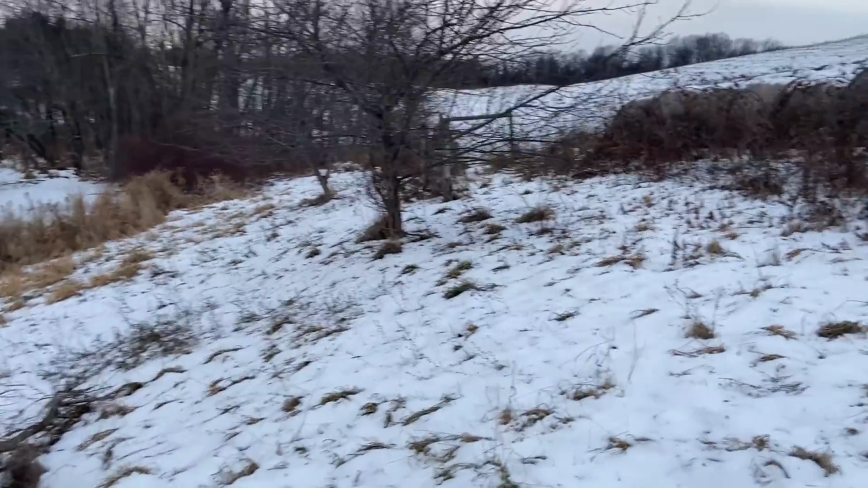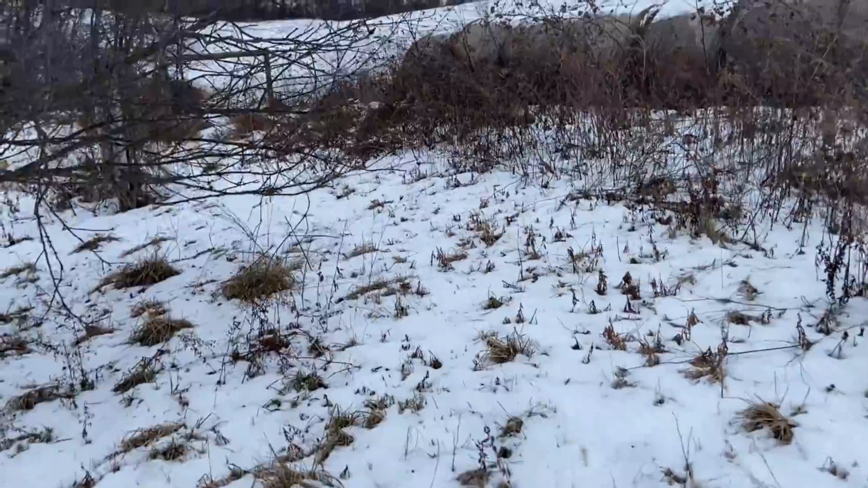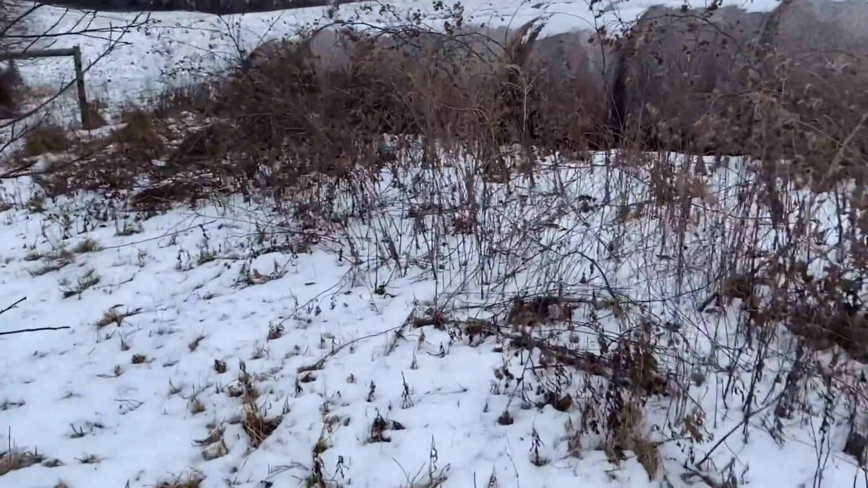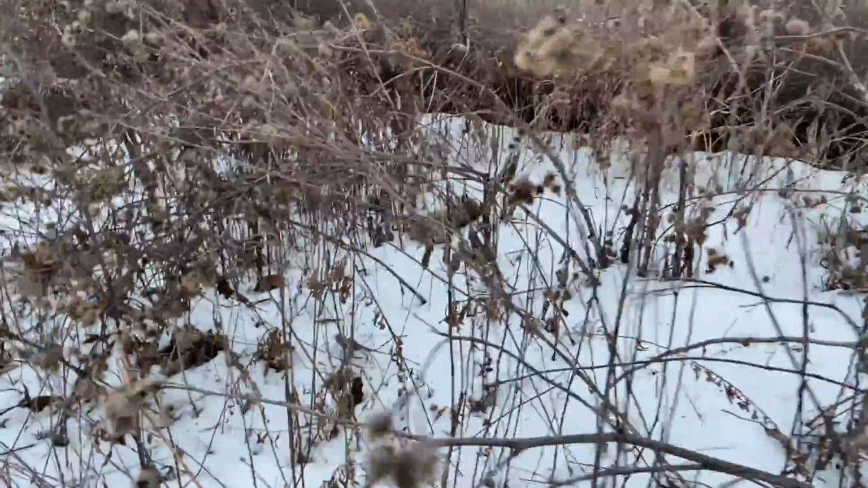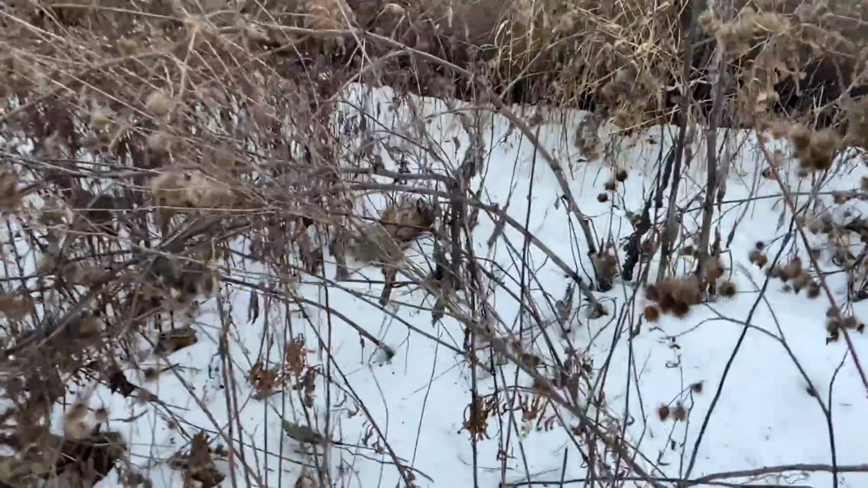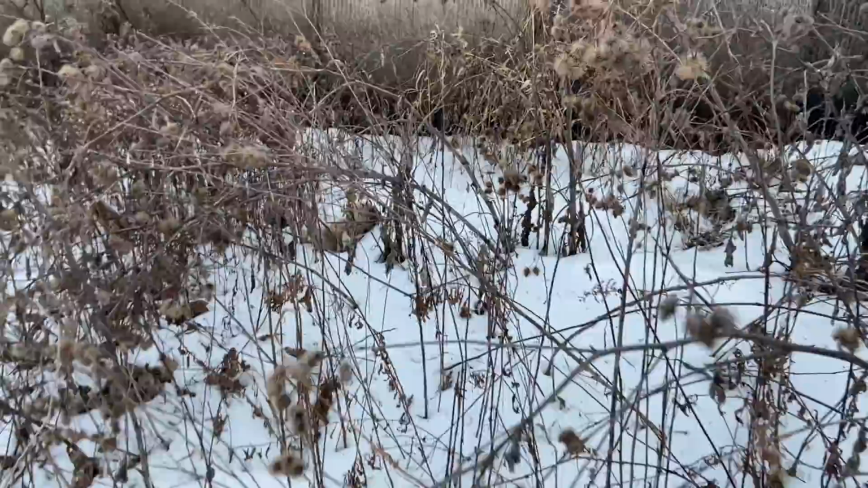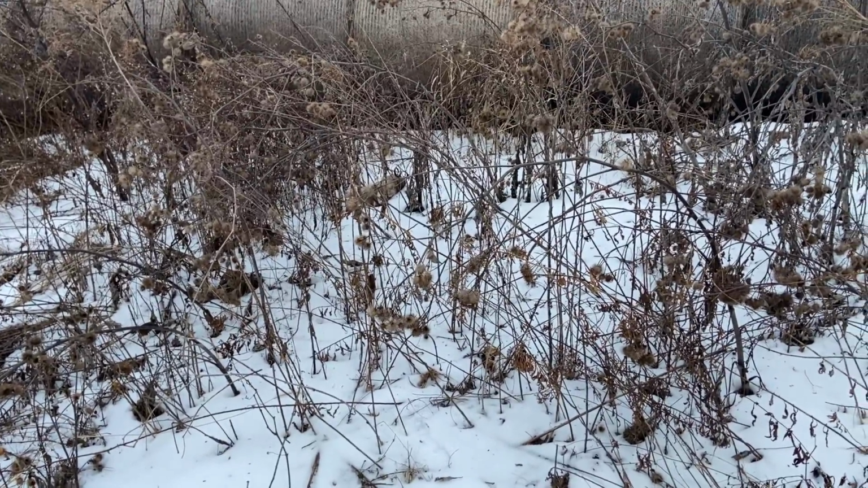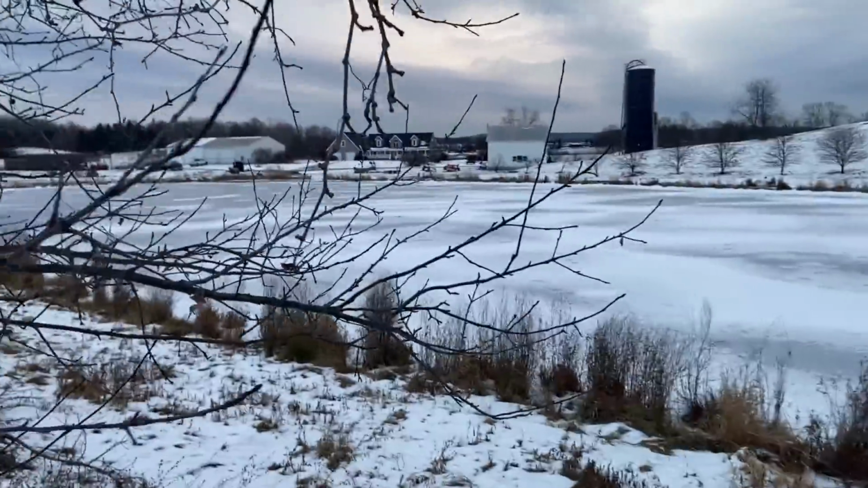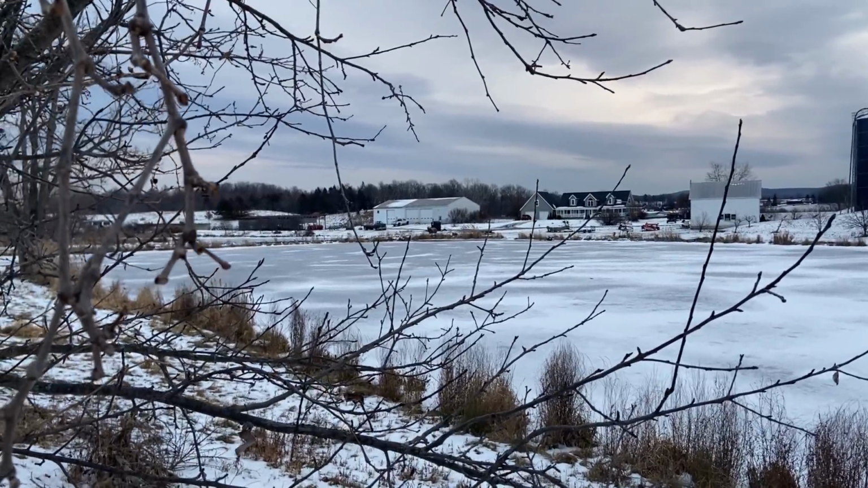I think it was by that last tree, but it might be this one. Oh yeah, see him. There he is. That's that thermal advantage, because with a regular scope, that would have been super hard to see. But the thermal just kind of sees right through that. And again, to give you a look, the wood stove in front of the shop there is where the shot was taken from.